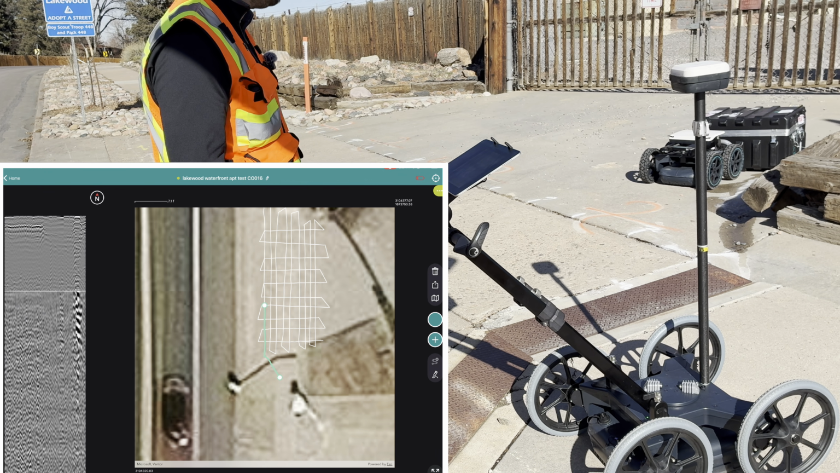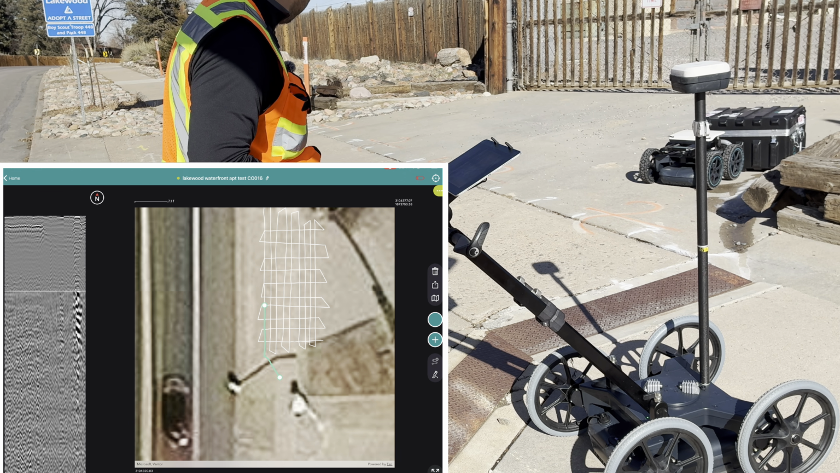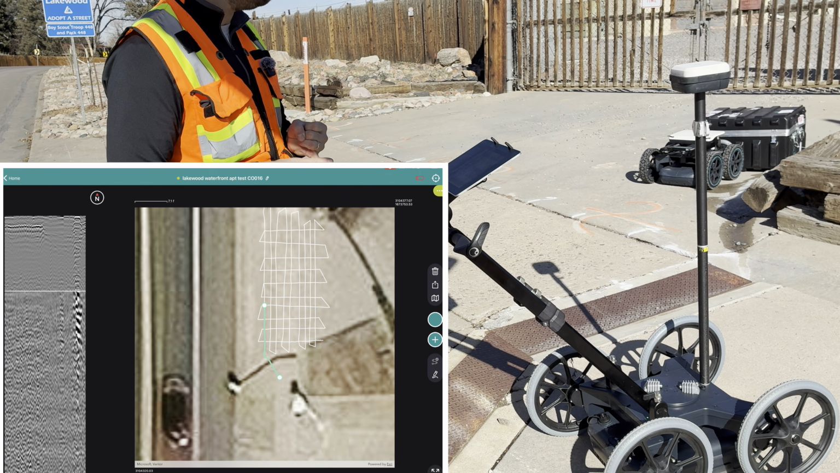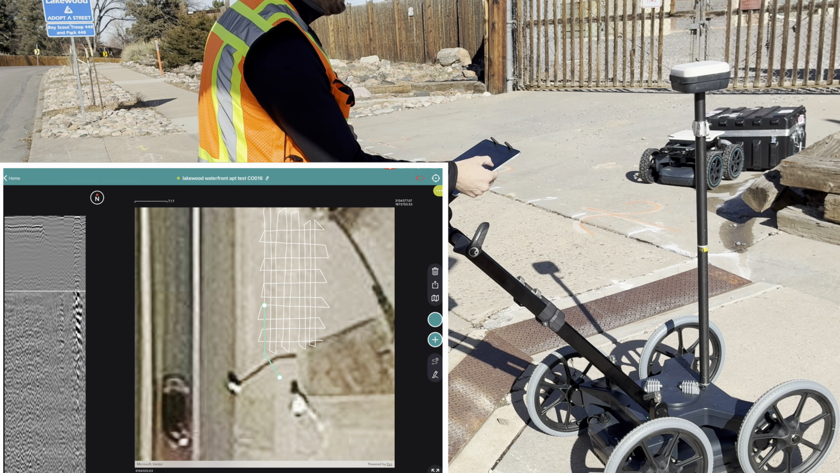Just like that, we finished a survey with the GS8000 Lite GPS paired, covered the same area in a fraction of the time, centimeter accuracy. So if your goal is to look at this back at the office or overlay it with other maps, this would be what you want to do.